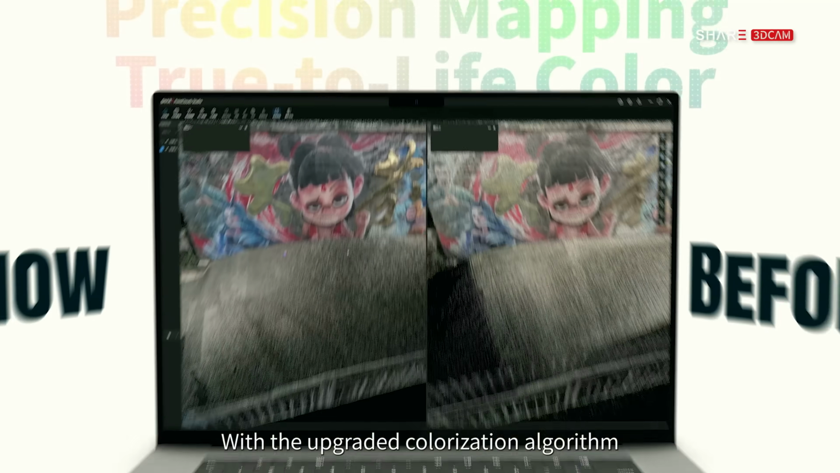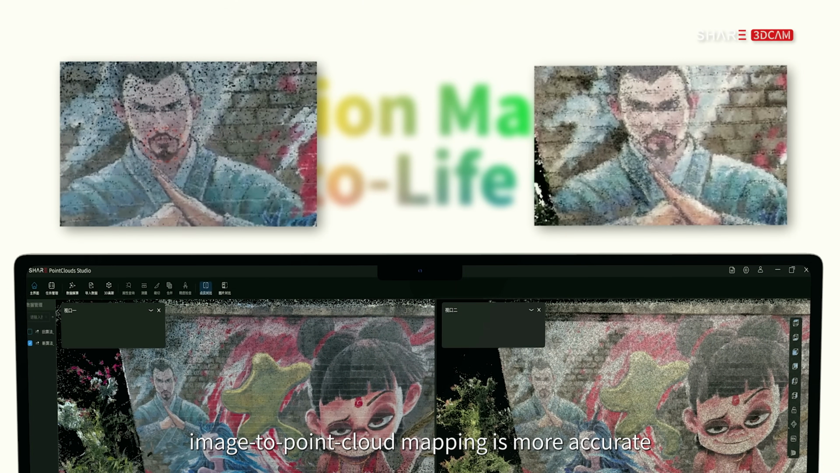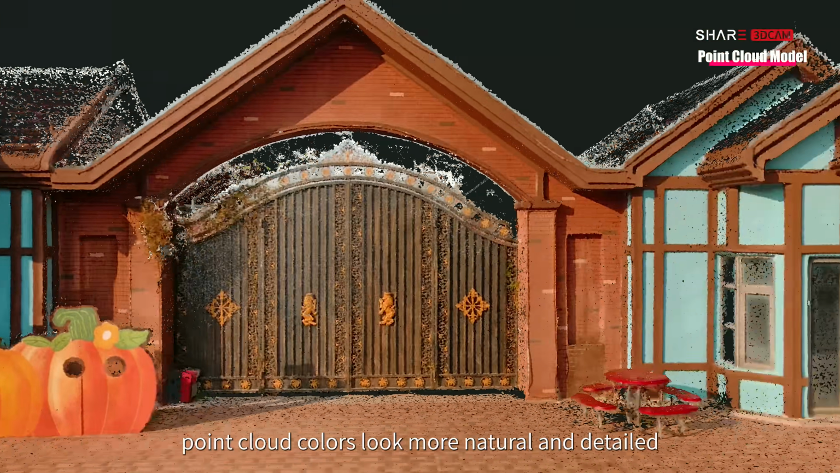With the upgraded colorization algorithm, image-to-PointCloud mapping is more accurate, combined with SHARE3DCAM's large CMOS sensor. PointCloud colors look more natural and detailed.